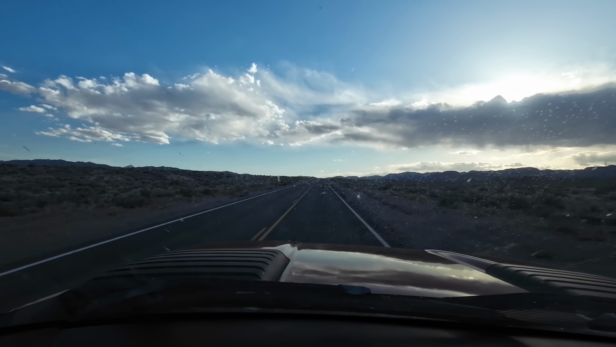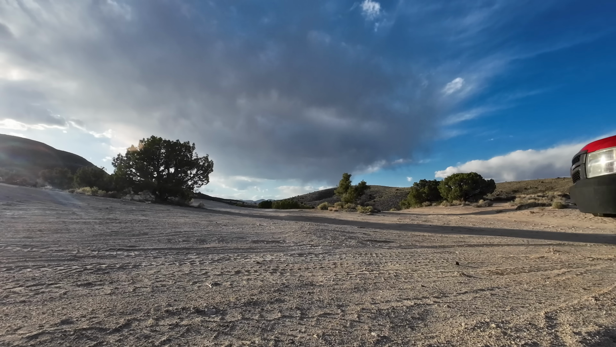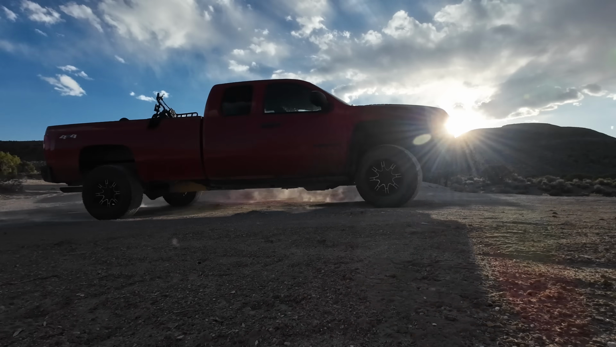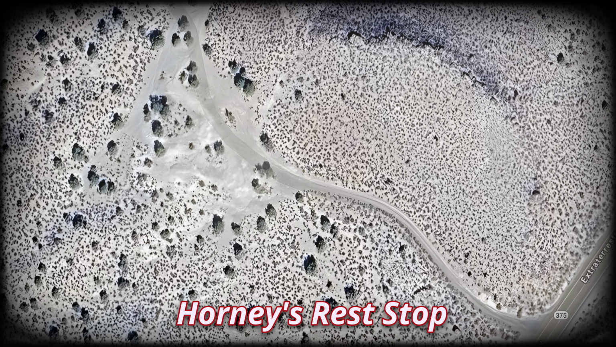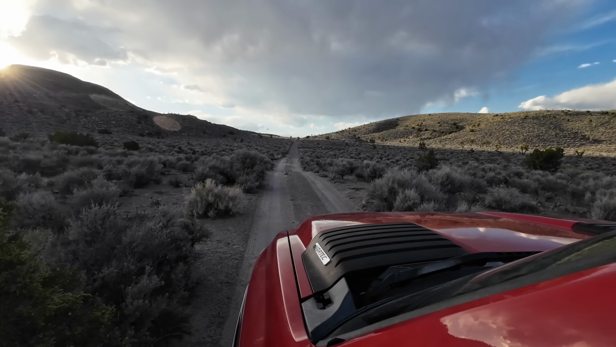The Powerlines Overlook is a ridgeline that sits overlooking the Tikaboo Valley. You can't actually see the base itself, unlike with Tikaboo Peak, but you can see the airspace. The nice thing is though, you don't have to hike to it. The trail up to the Powerlines Overlook begins at this place called Horny's Rest Stop. It's this little dirt turnout with some picnic tables right off the Extraterrestrial Highway.